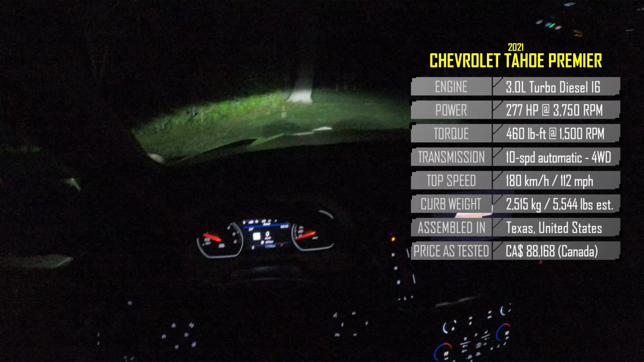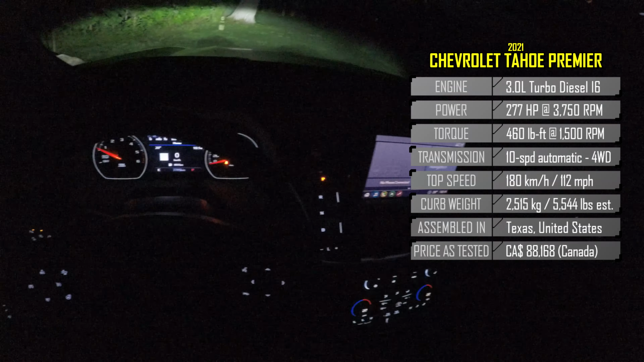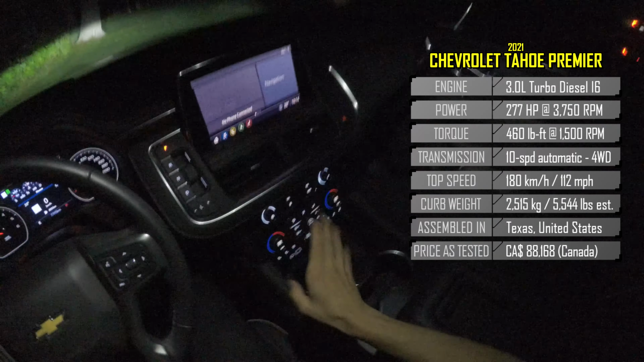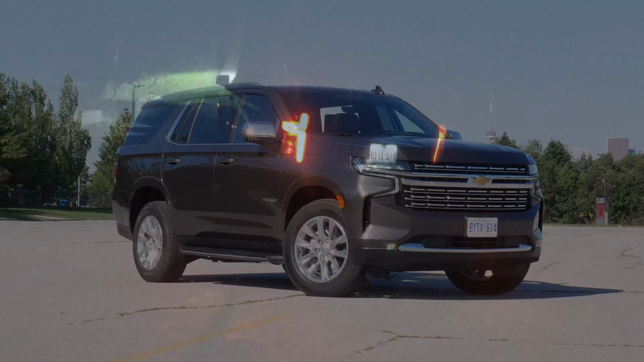Chevrolet Tahoe Premier. Let's just take a quick look at the exterior before we get started. We'll look at the interior too, but you probably don't see much right now because GoPros are terrible in low light performance. But let's just go through this and take a quick look at the headlights and the taillights. There you go. We got the ones that are basically very much based on the Silverado. It's like a view at the taillights.